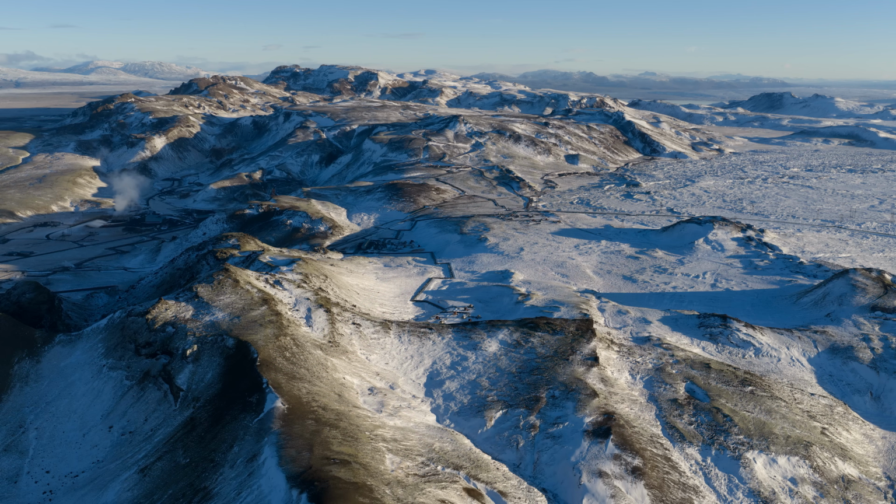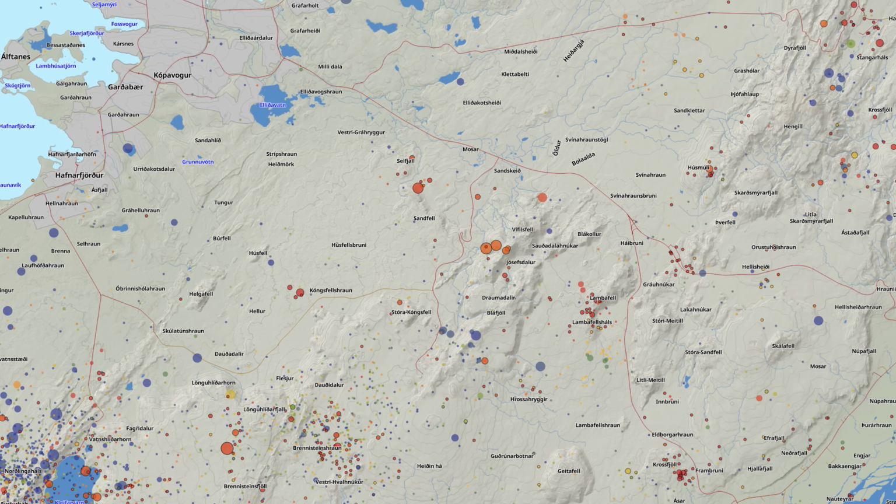I'm starting today's journey on the earthquake map, and we can see the hot road here east of the city, and we have 1 year's worth of earthquakes on the map as well. And we can clearly see that the road itself is not very interesting when it comes to seismic activity, at least not the last 12 months.